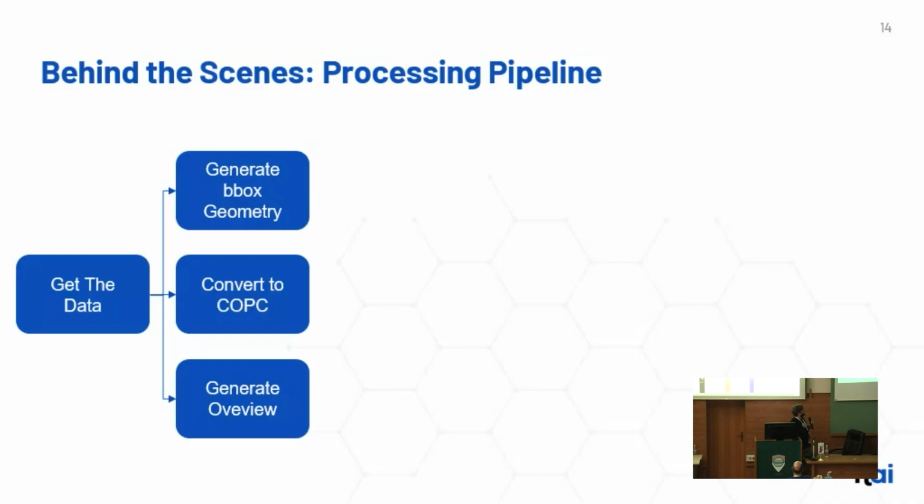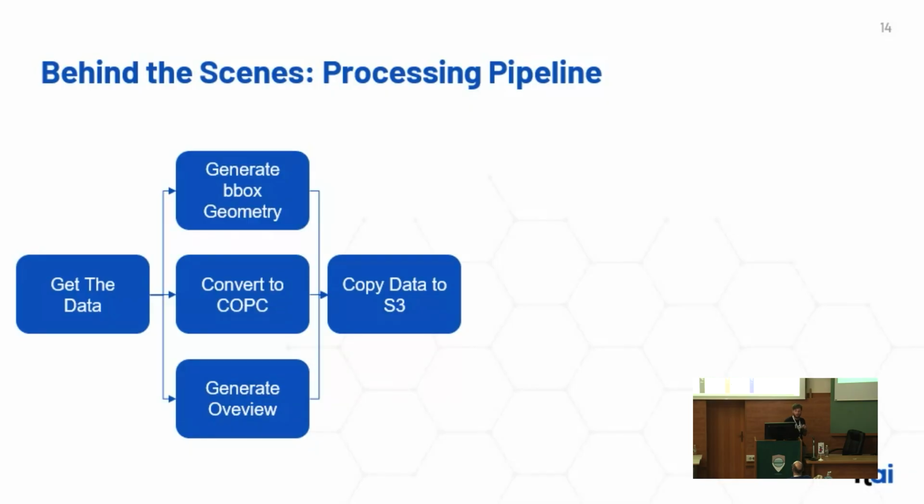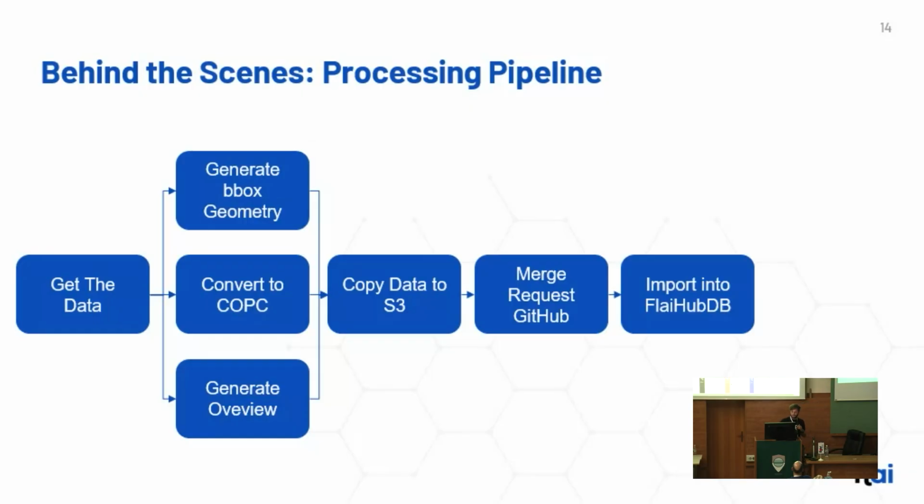Once you have all those steps completed, we have to copy the data to the object storage, in our case, AWS S3. Then create merge requests on GitHub, as we also import all those records in our database. And with that, the data is published and everybody can access it.